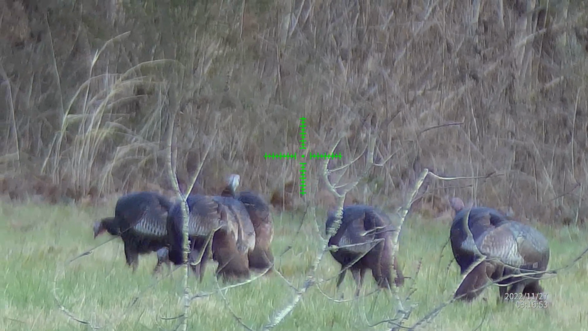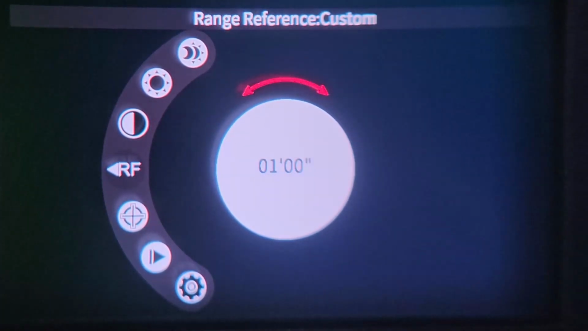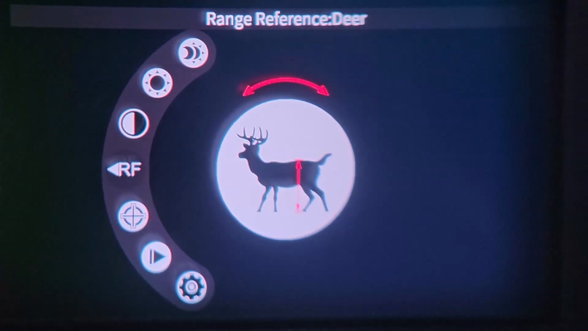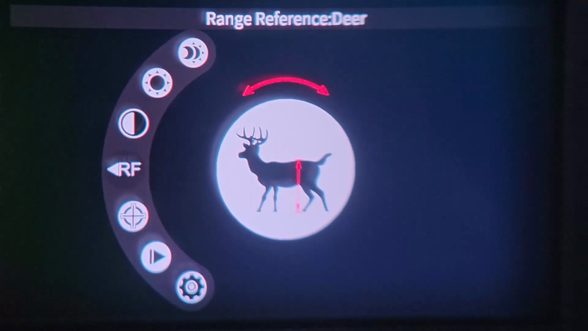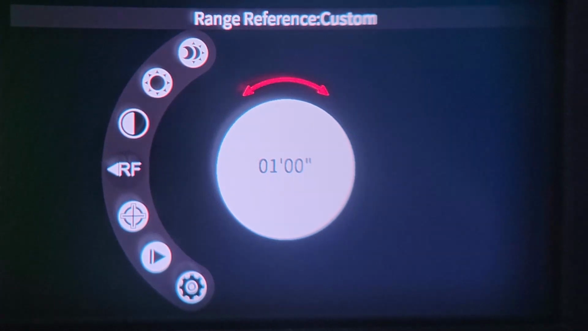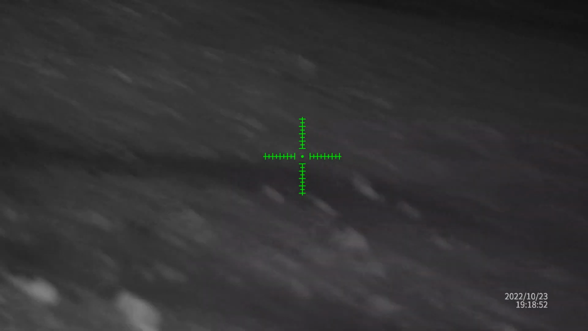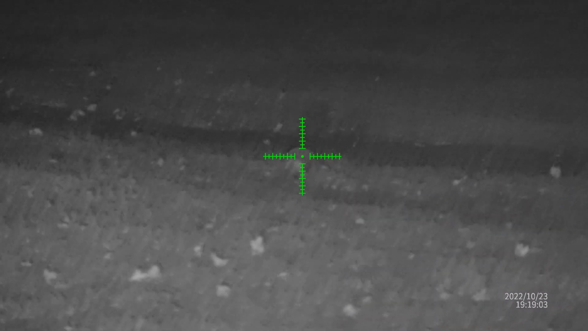Another kind of neat feature that this has that not all other scopes will have is a built-in visual rangefinder. It kind of takes the place of a laser rangefinder. It's not quite as good or accurate, but it can help you out in a pinch. You can select from several different species' average sizes and use the adjustment knob to increase or decrease the size to match it up to your target, which will give you a relative range to that height of an animal.